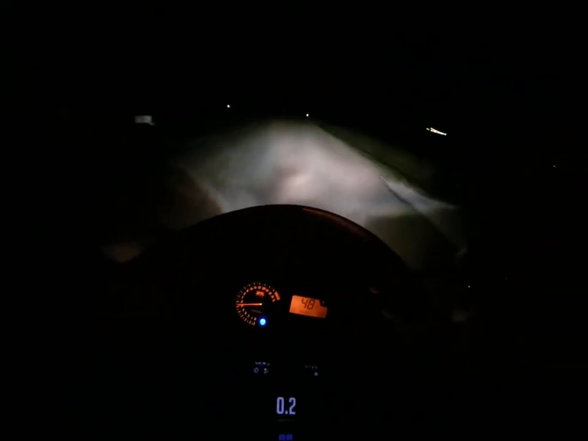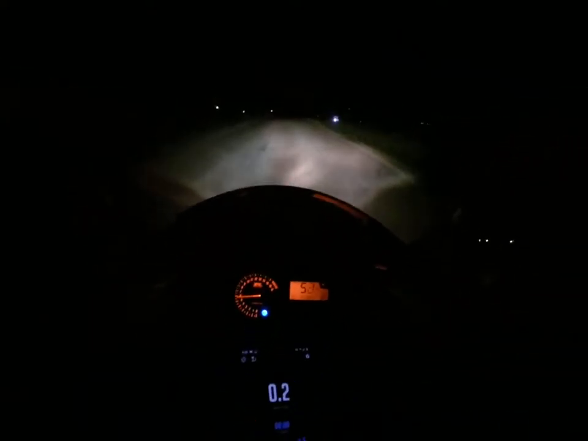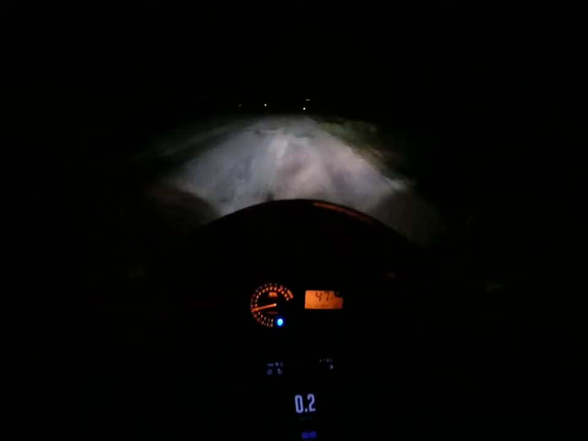So this is gonna be my first night ride. I got paid Friday. It's currently Saturday night, probably about 9:30. Living out in the country, headed to town to cash a check. I'm not actually cashing, I'm just gonna do a, what's it called? Direct deposit through the ATM.